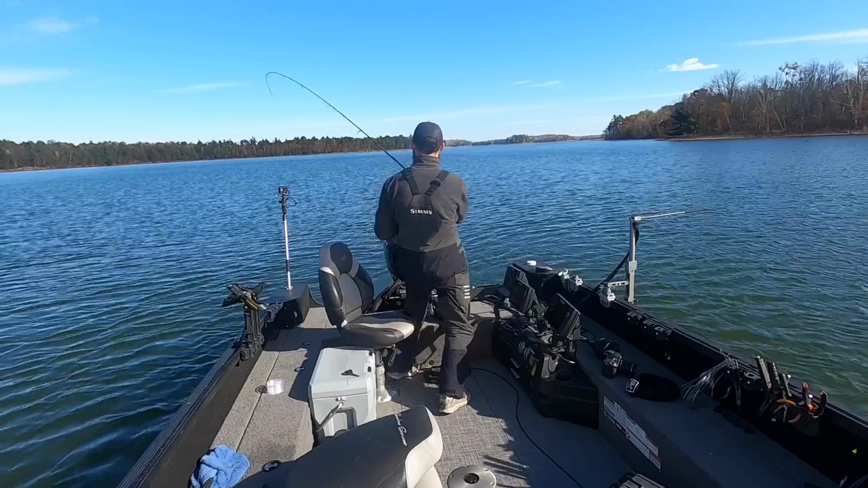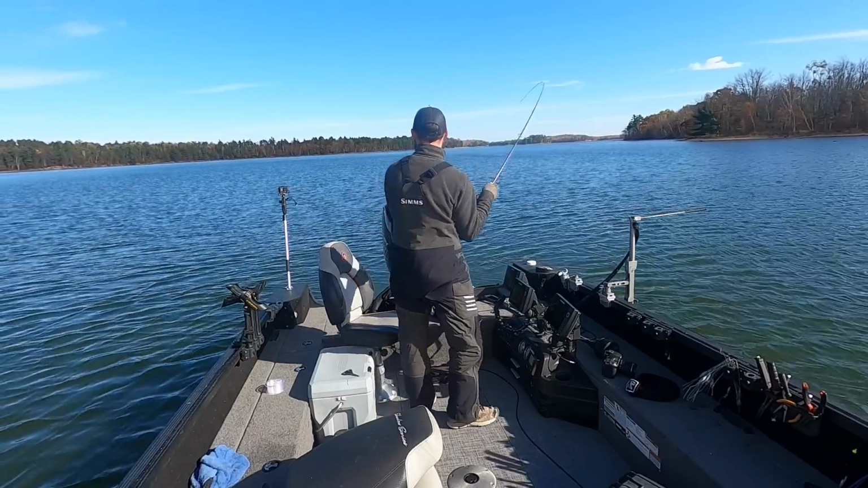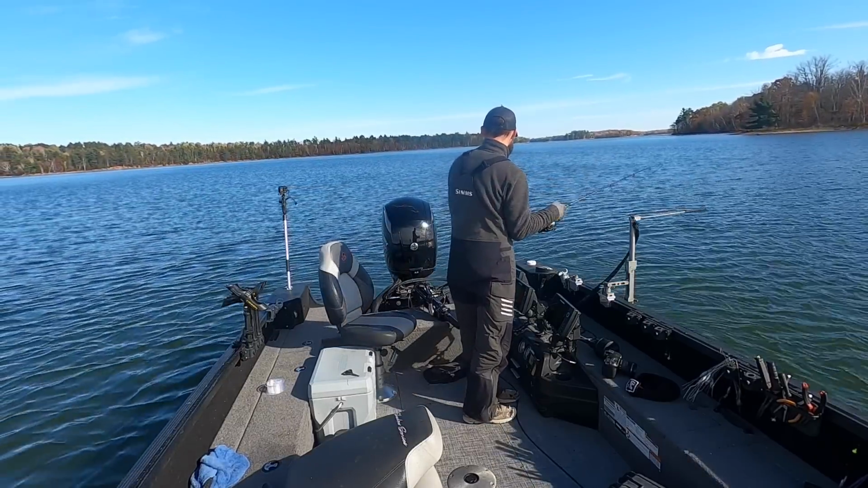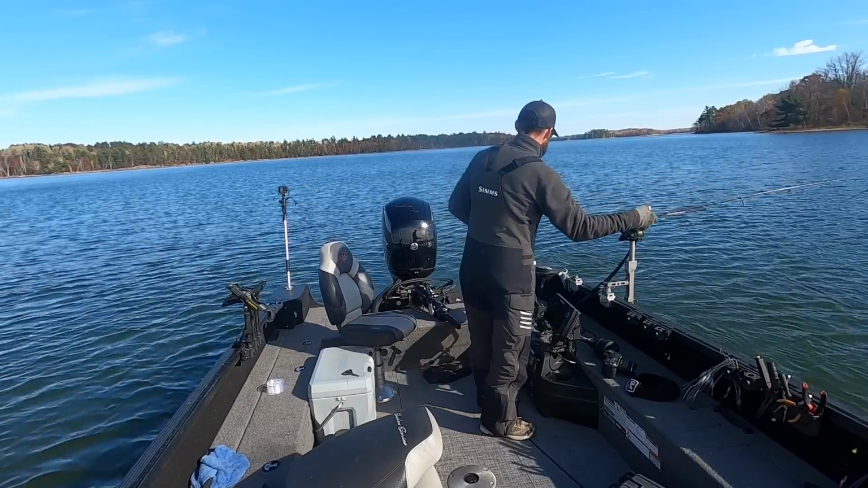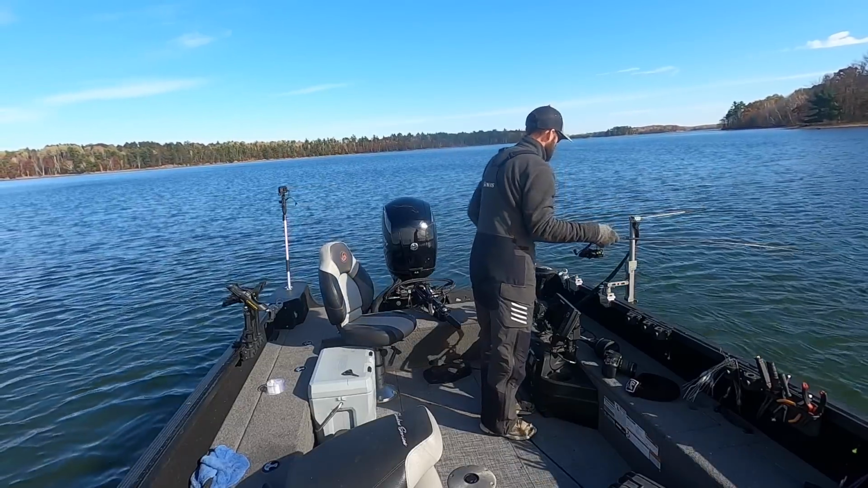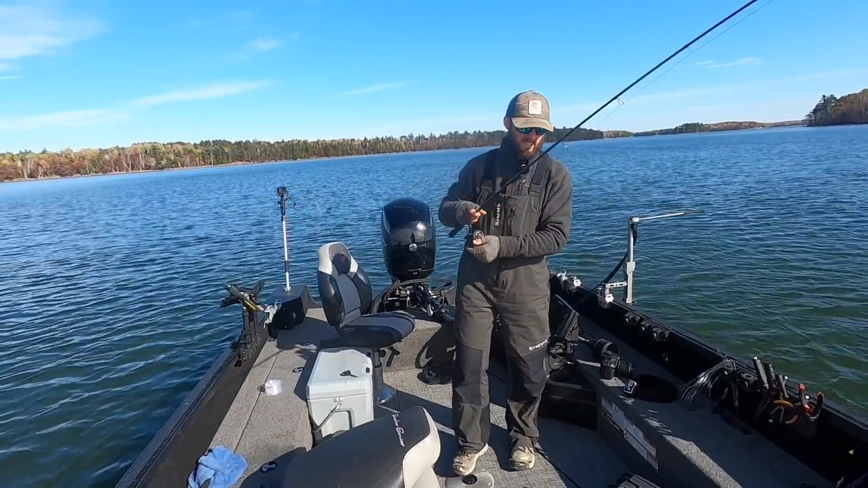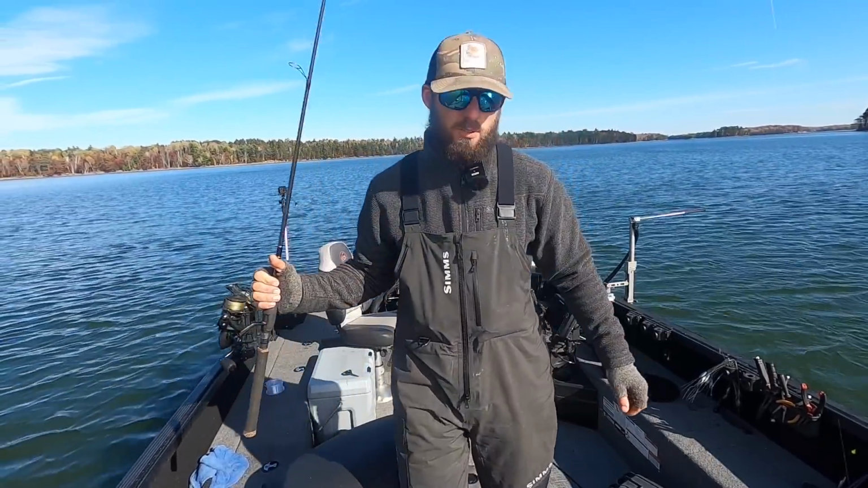Fish on, right there. Man, this is definitely a situation where you want to be fishing braided line. Otherwise, you're just not going to catch as many fish. Braided line, pretty much, little 16-incher here. Braided line pretty much mandatory for this kind of fishing.